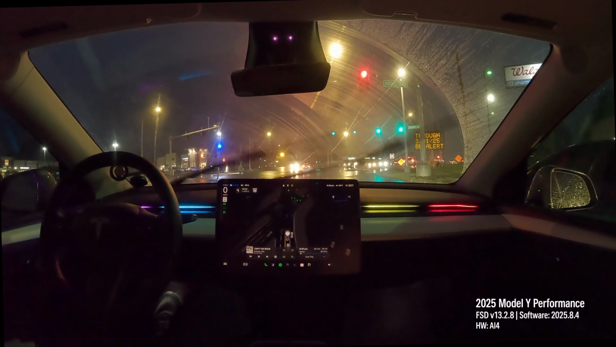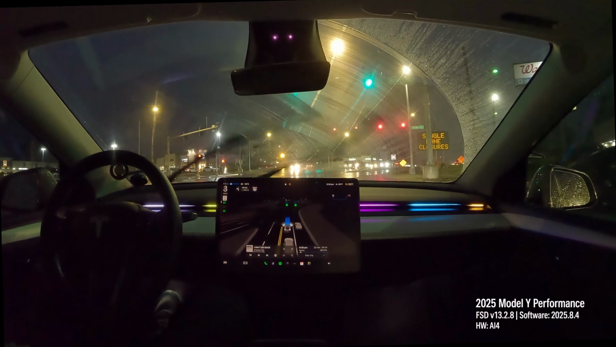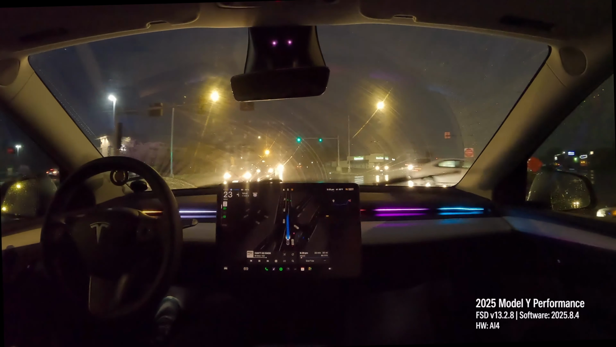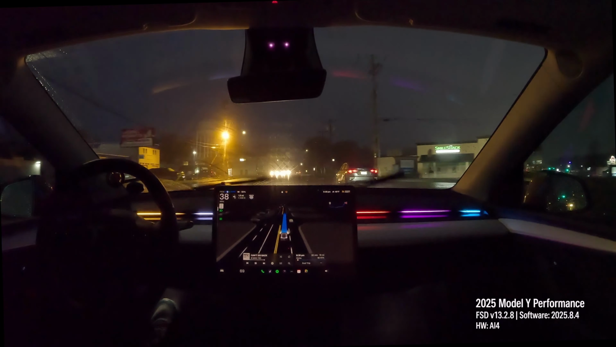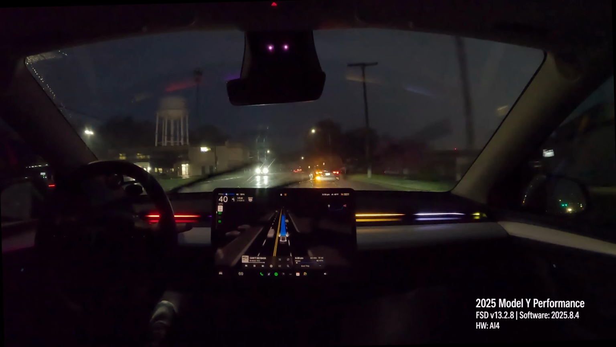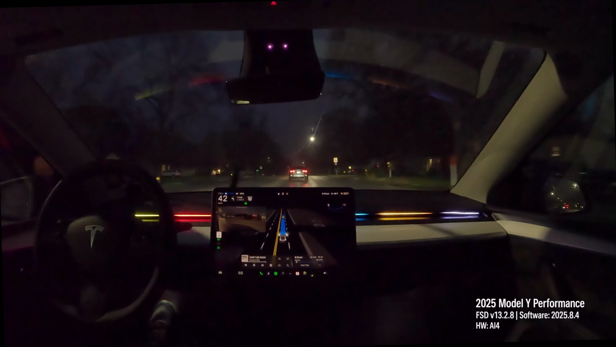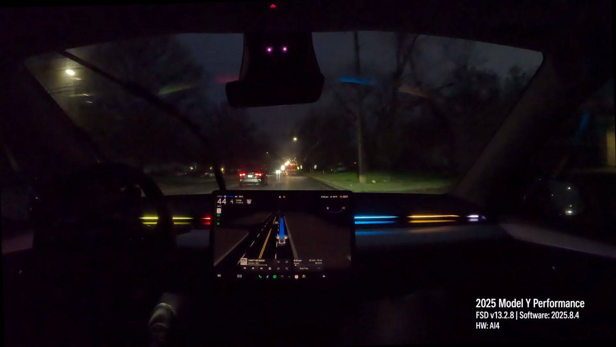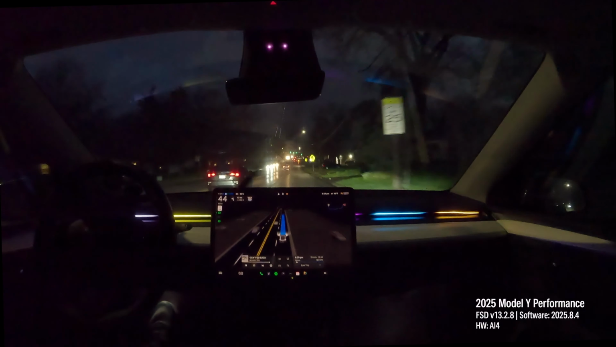Oh, that car's speeding. That truck is making a statement. See? Why did that guy do what he did? So we have nighttime driving, we have rain, we have just crazy drivers around us, so it should be a good drive. Just about 20 minutes. So see what we catch there.